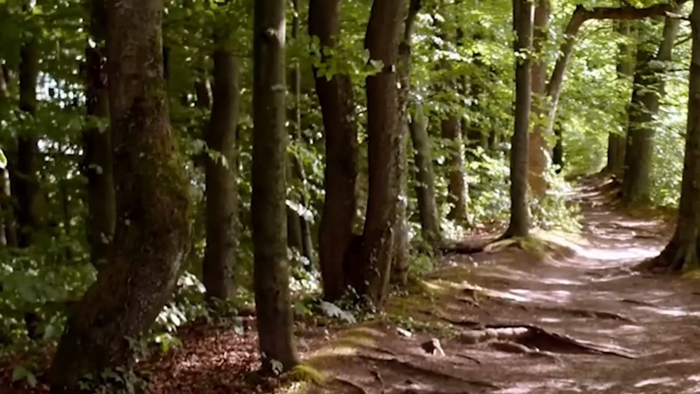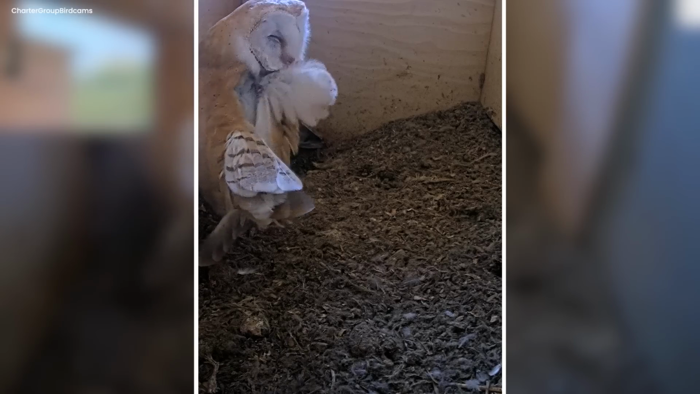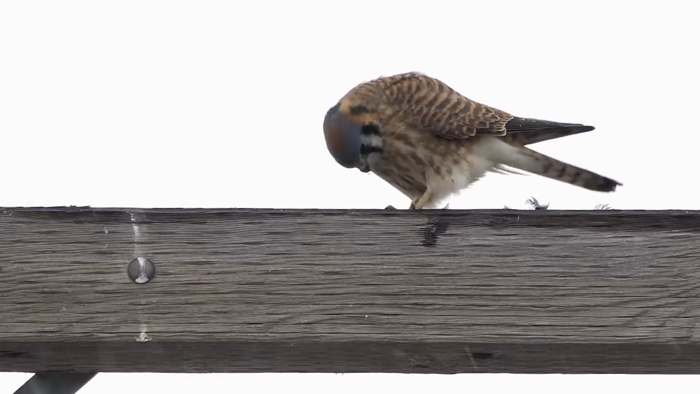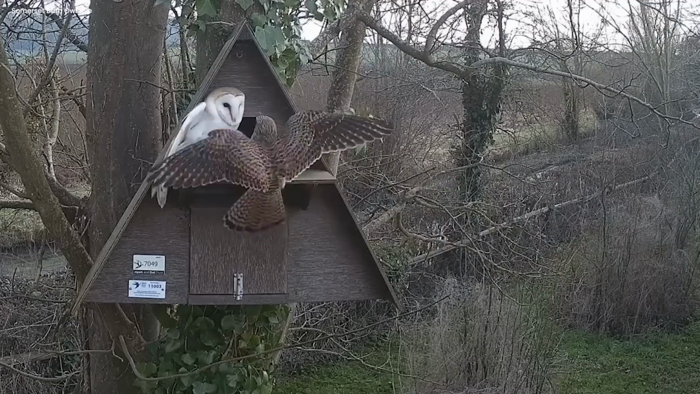Kestrel escapes barn owls. In the quiet woods, something strange happened. It was like a video, but not the kind you watch on a screen. It was a real-life story of a wild bird, a kestrel who was quite brave and daring. This bird usually soared high in the sky, but this time it ended up in a strange place.